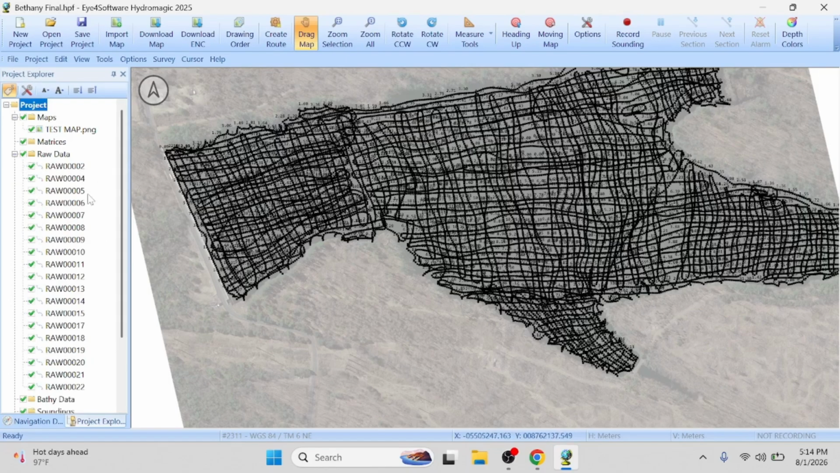So what happens when you're done? Usually you might start, stop, start, stop. He split this up into a lot of different files. I found a few that were empty. If you find some that are empty, you can delete them. Just get rid of the file. But we have a ton of data.